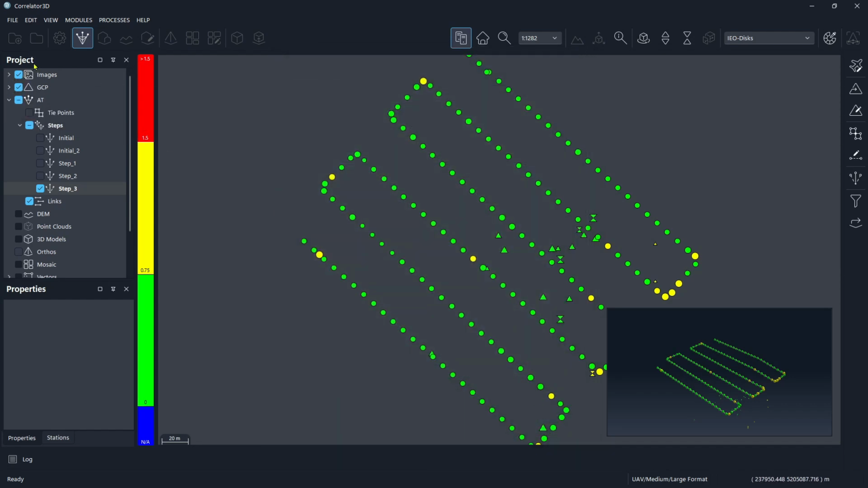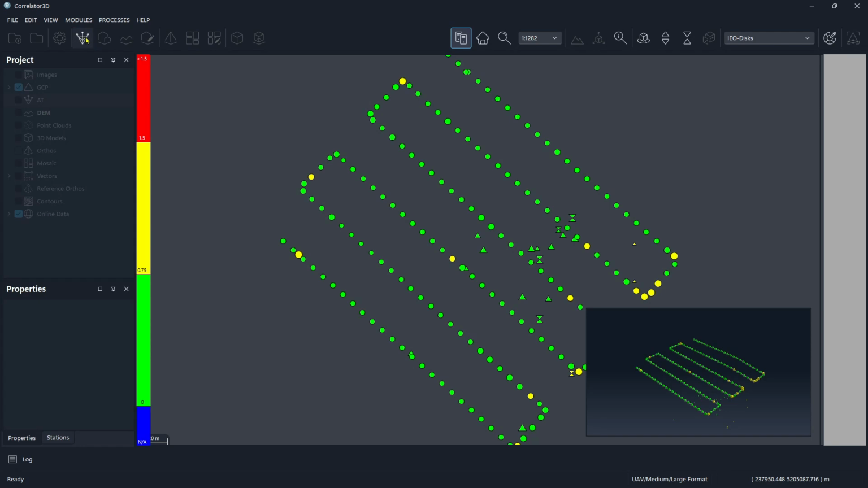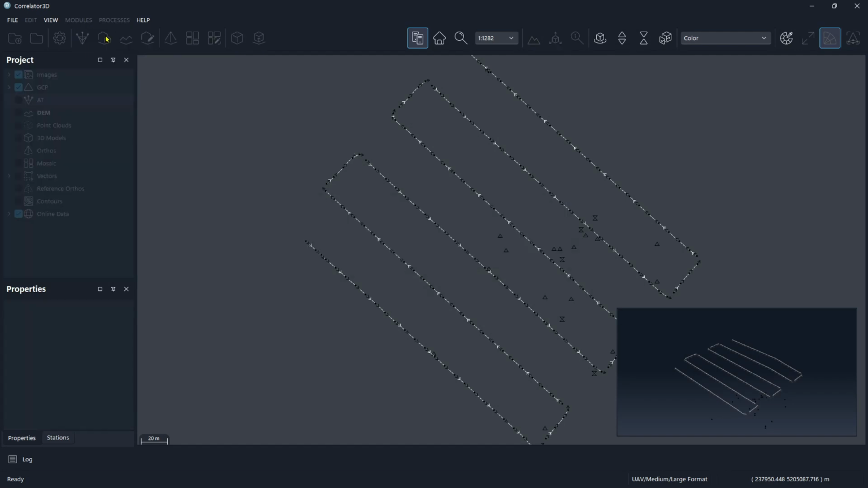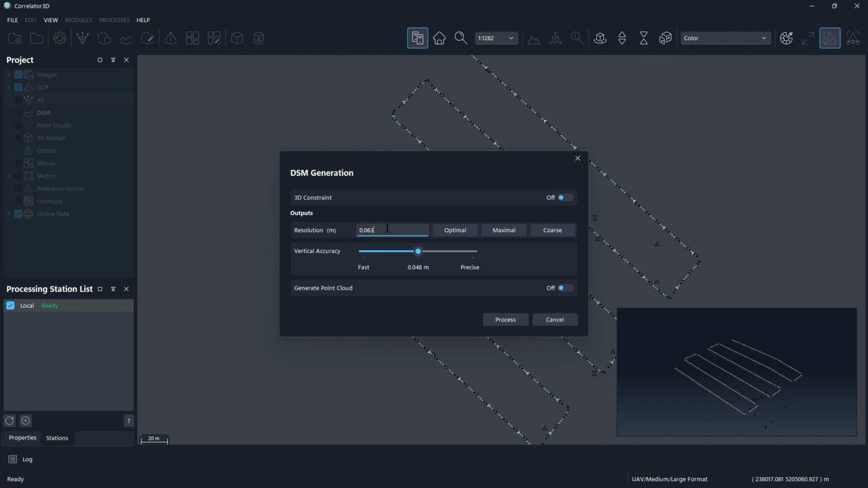And let's go into the fun stuff. The next step would be to produce the DSM, which we would do right here. And we'll just set the resolution a little bit bigger than that for the demo. And we're good there. So we'll go ahead and process it.